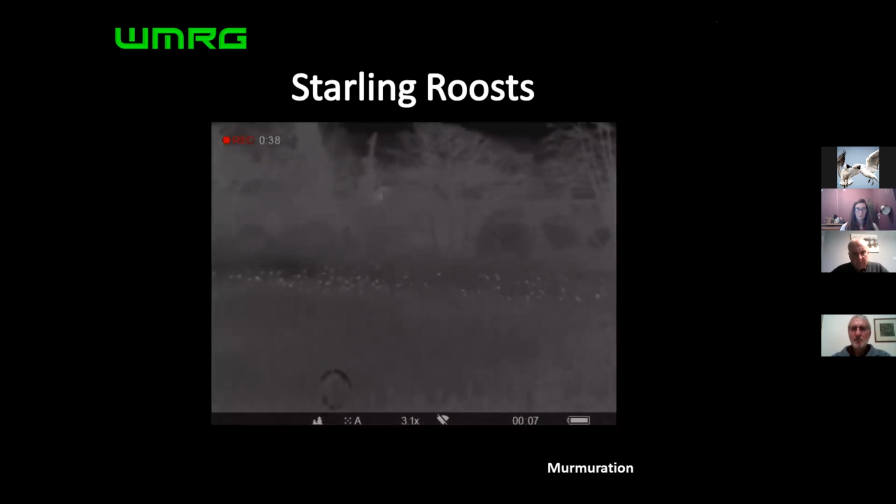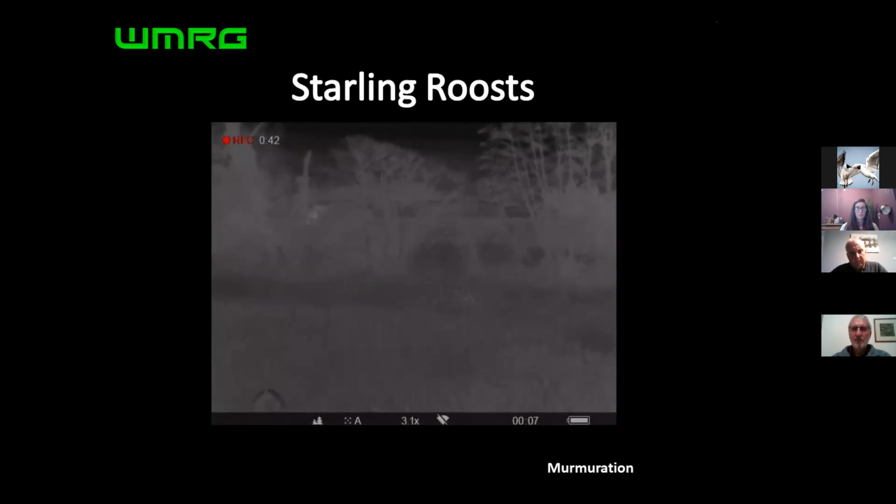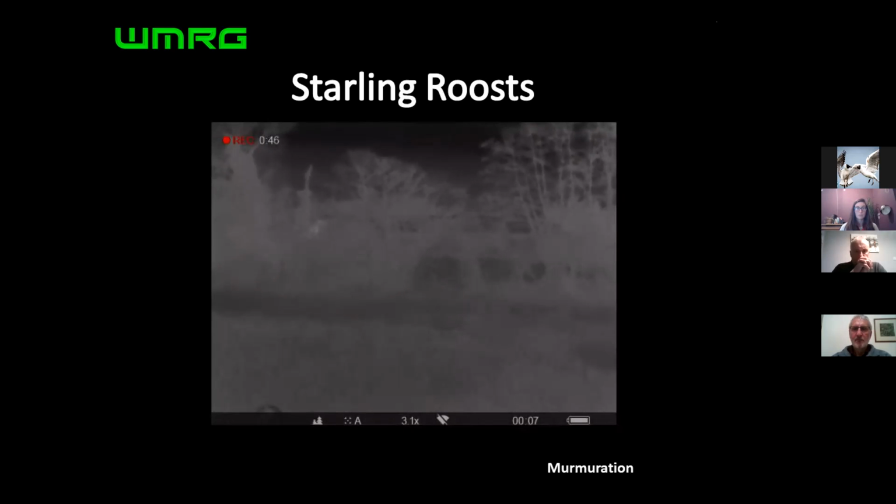So what this allowed us to do is see which area they were using of the reed bed and how they reacted after. Because although the video stops in a minute, the birds land into the reeds, but then they move through the reed bed. And that's what swallows did as well.